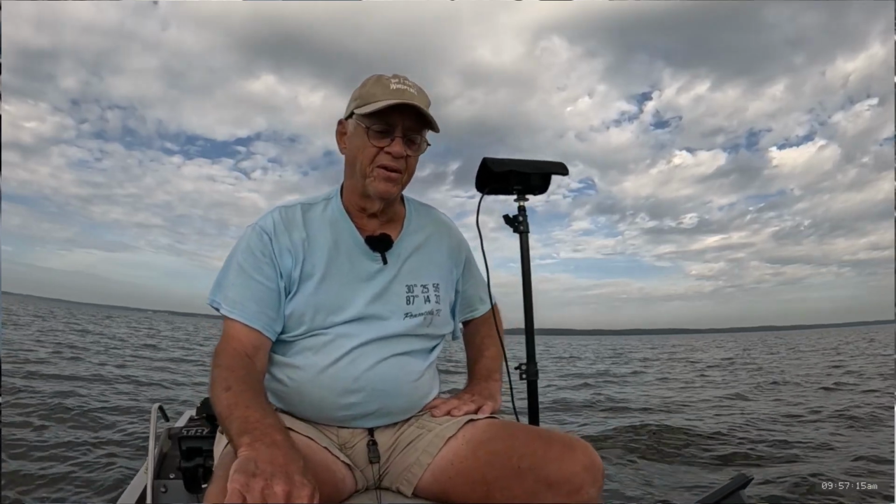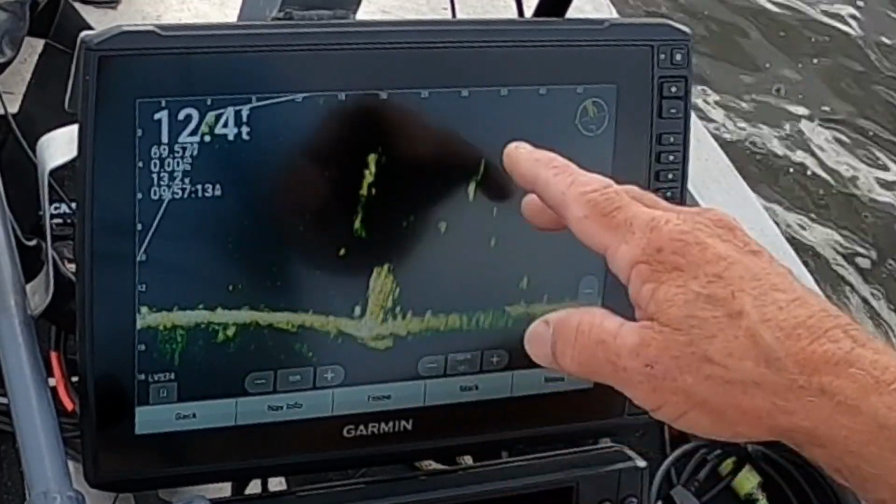People tell me all the time, man, I hit that mark button and I can't never find what I marked again. It's like it disappeared. Well, it's because that marked the position of the boat. You wasn't anywhere near whatever you was looking at.